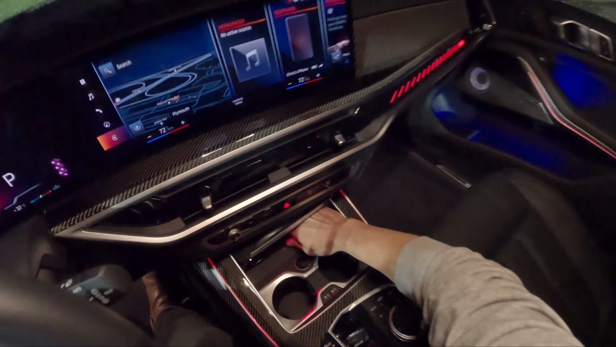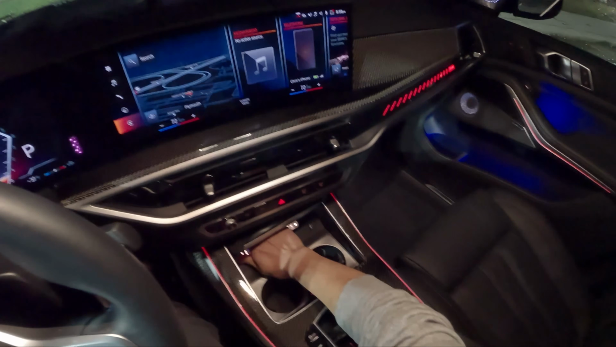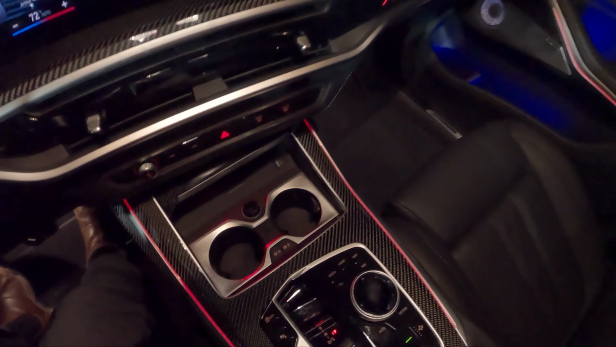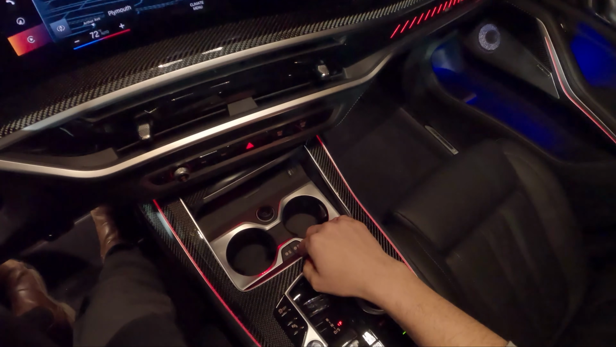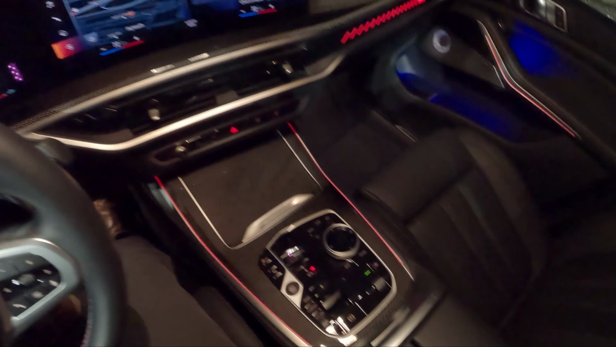I've got to hand it to BMW. They've done a really nice job with this interior. Carbon fiber accents look fantastic. You've got 2 cup holders here, wireless charging. You can heat and cool these cup holders, which is very neat.